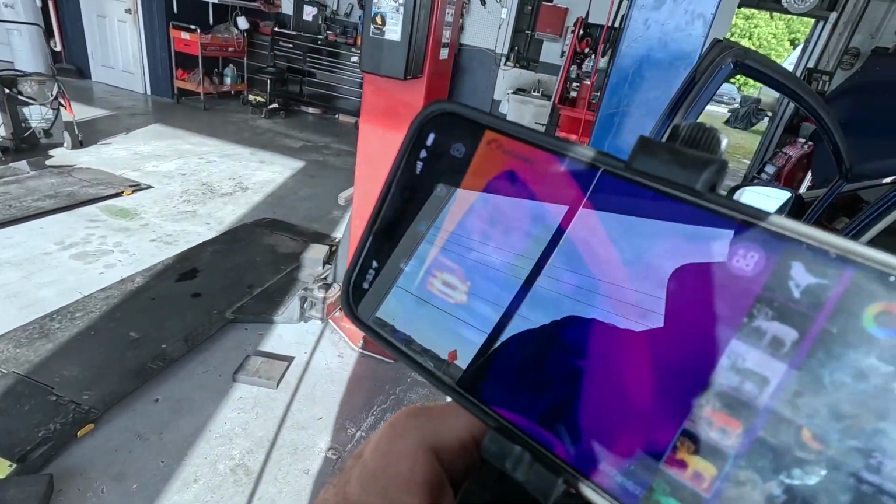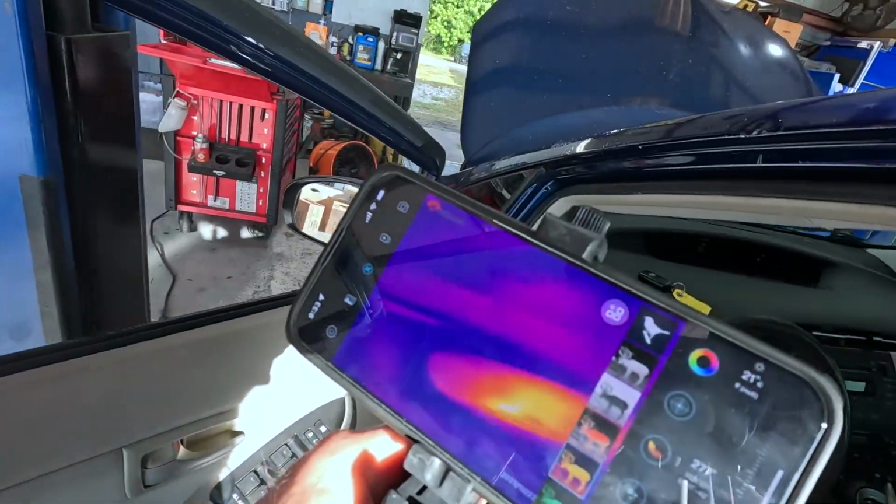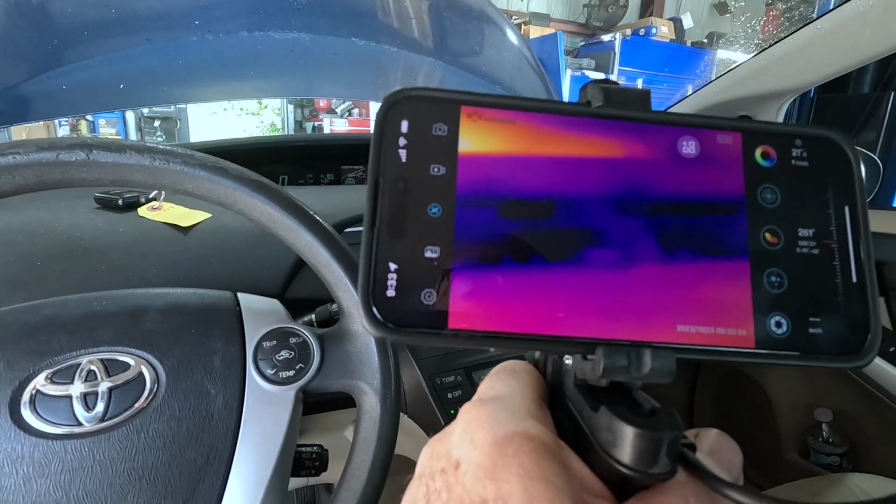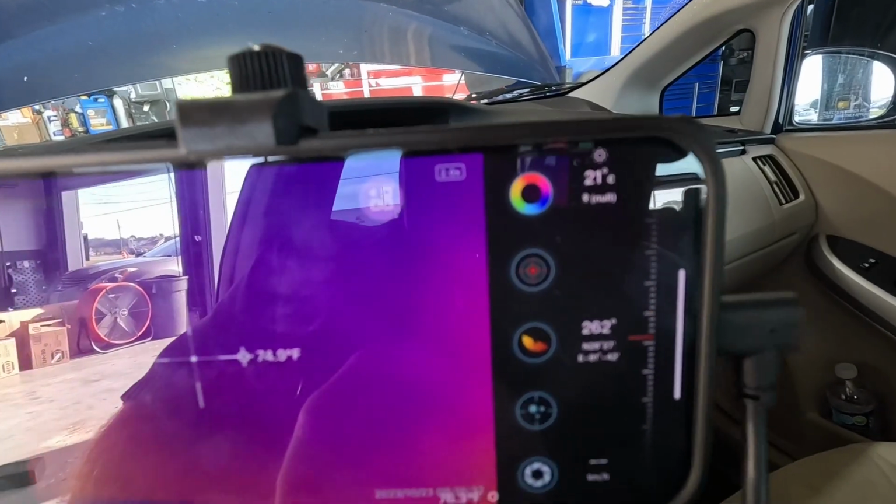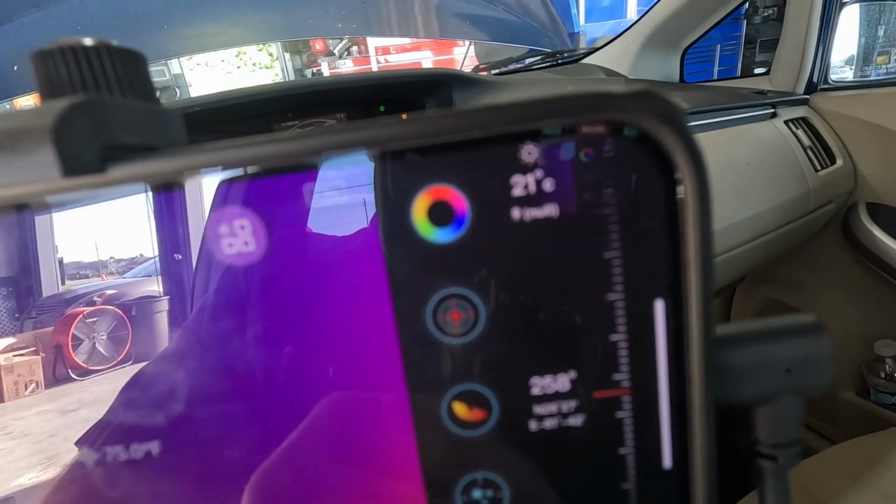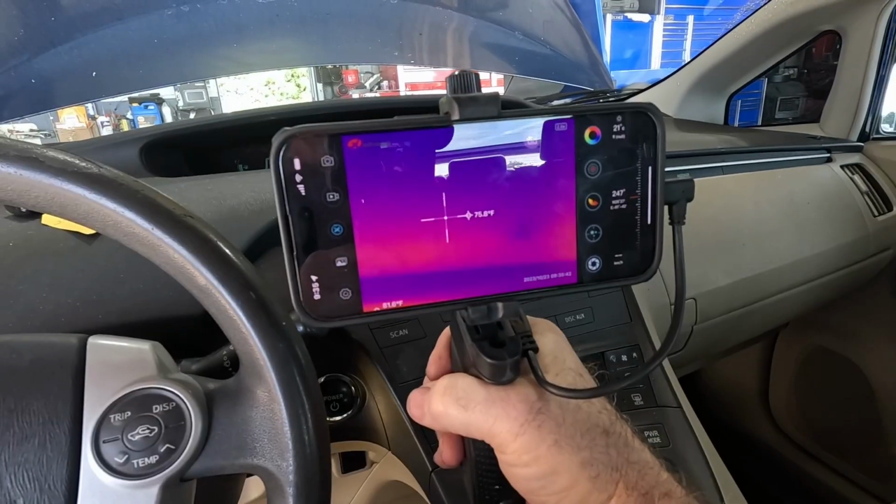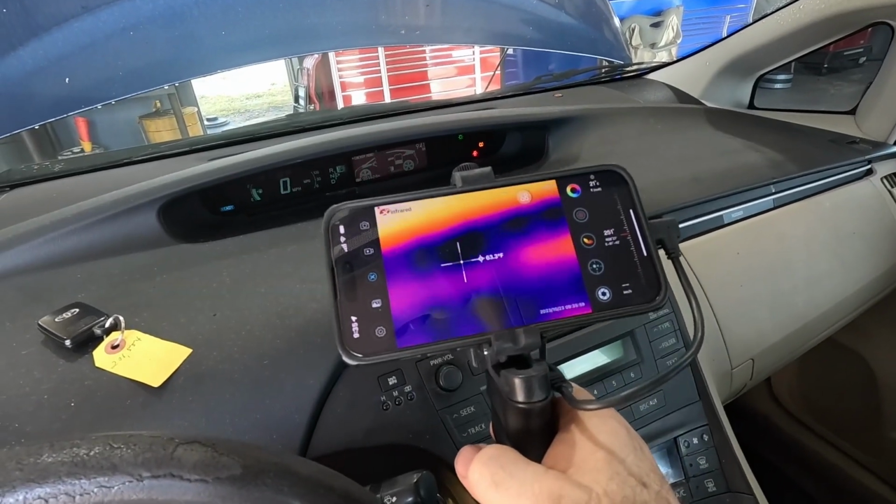While I'm checking the AC on this Prius, I wanted to show you guys how this camera works for checking air conditioning temps. I don't have enough hands. I need more hands. All right, now using the little target symbol right here with the red dot, you can get the cursor up and see the temperature that it's actually reading. Get this thing pointed in the right spot. I want to see what my AC outlet temperature is.